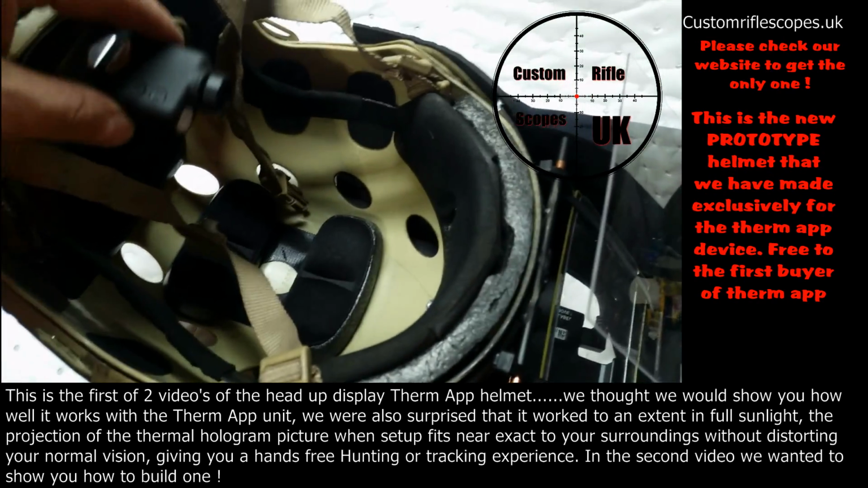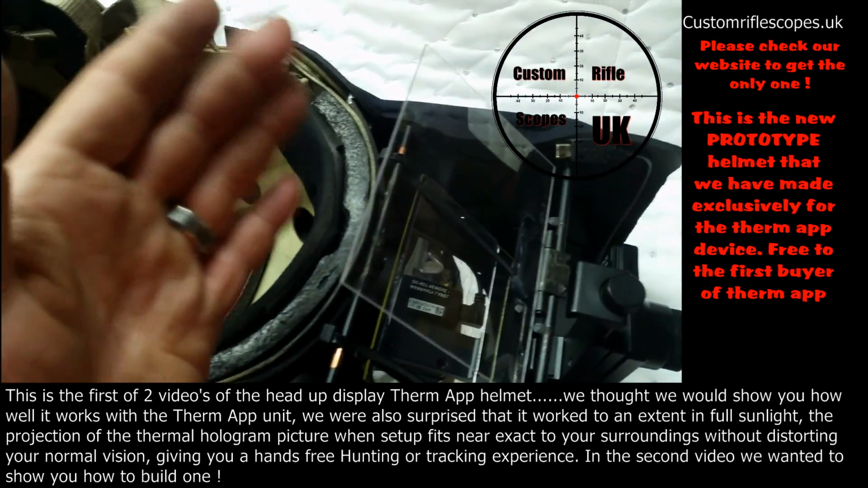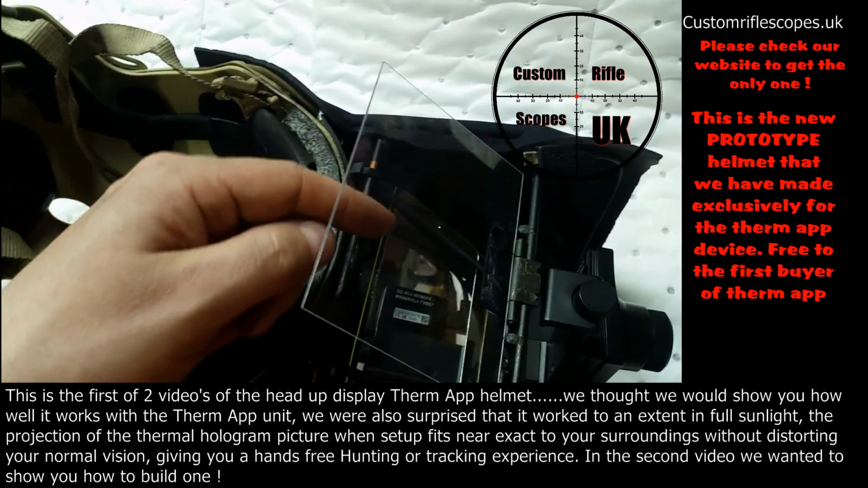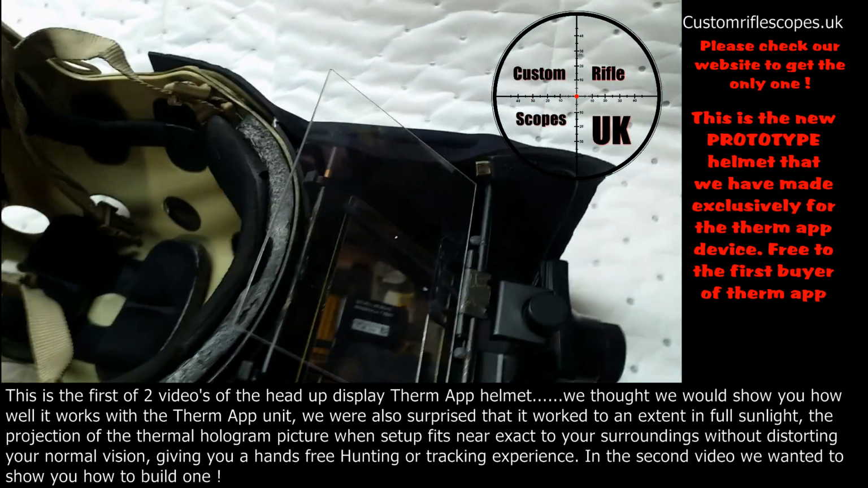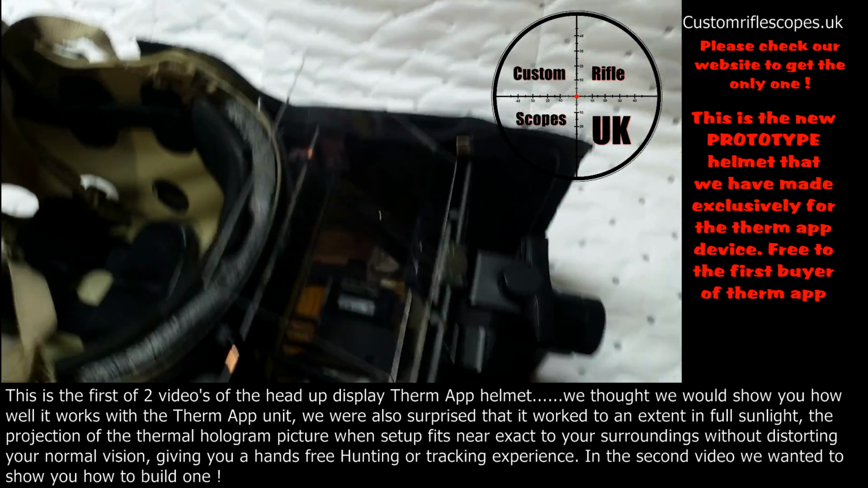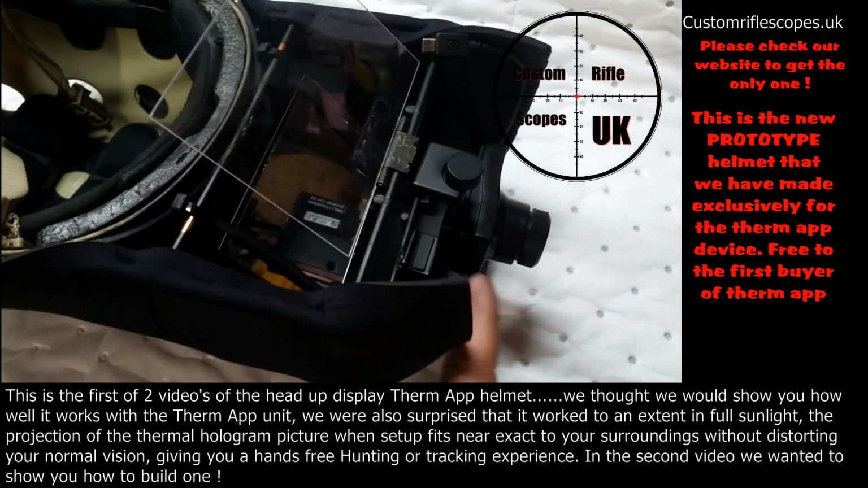I'm not going to be able to work out exactly where the camera's got to be to give a perfect shot of a thermal image in the exact position of what it looks like through the glass as well, if you understand what I mean. That you would have to set up yourself, adjusting this with the little adjuster. It's loose at the moment.